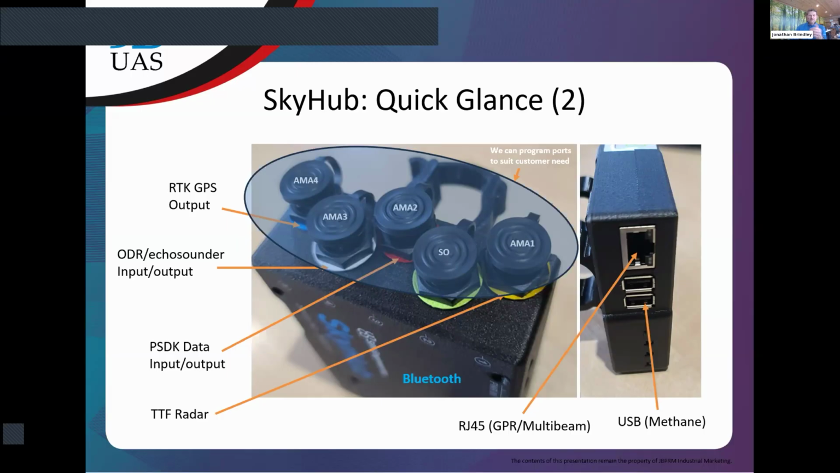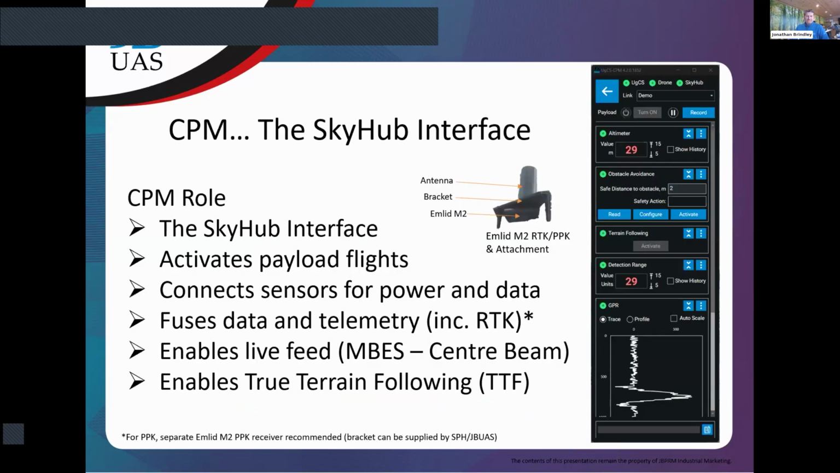both single and dual. And then at the bottom, the RJ45, you'll know it as the Ethernet cable. For instance, we use that for GPR and also now Multibeam. So that is just showing you that we've got all different connections. It is a very versatile system, and we can connect all kinds of different sensors into it. So whatever your sensor, pretty much do it.